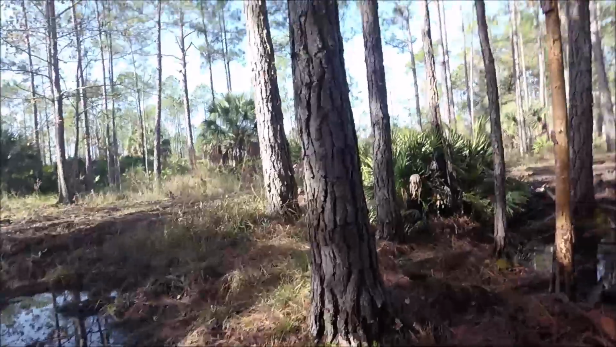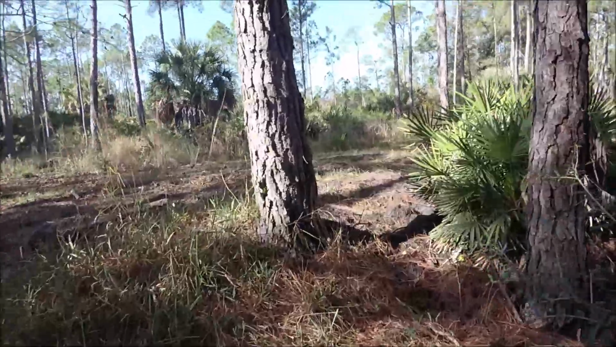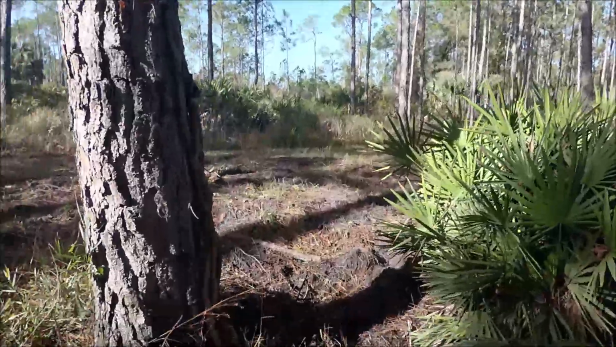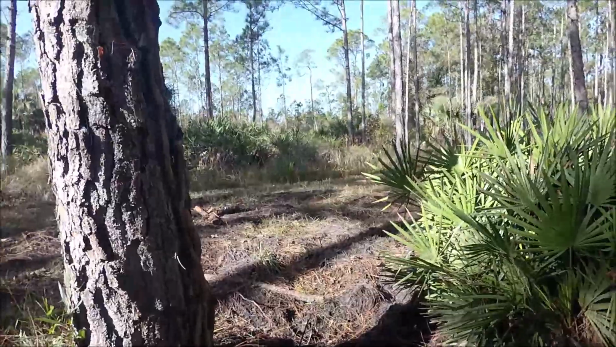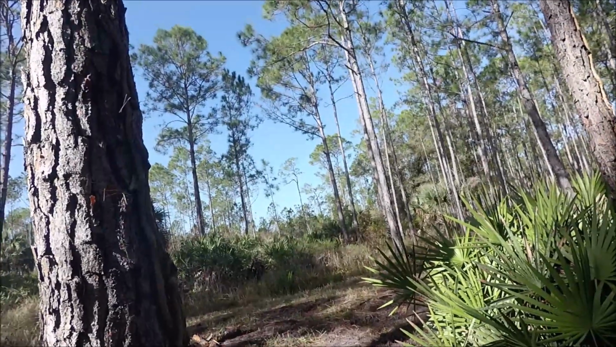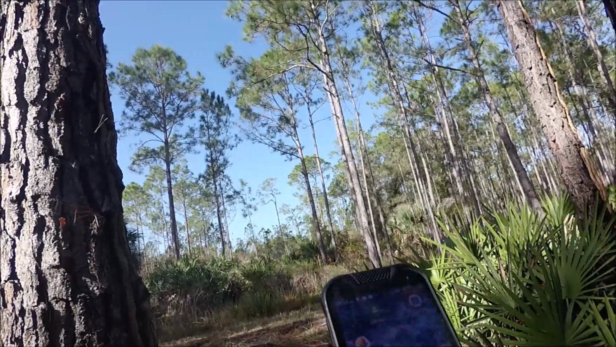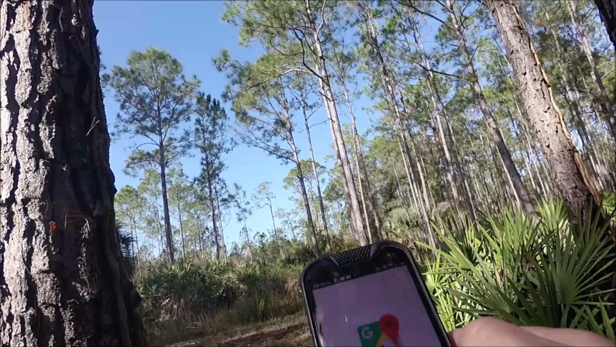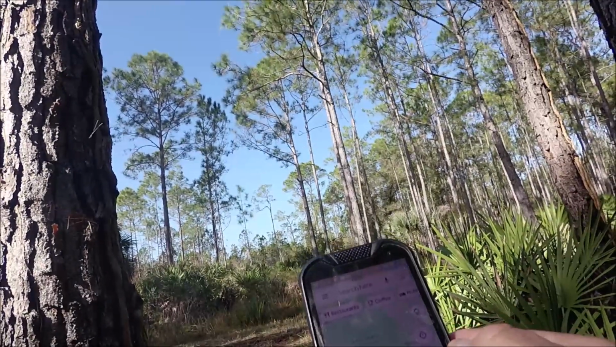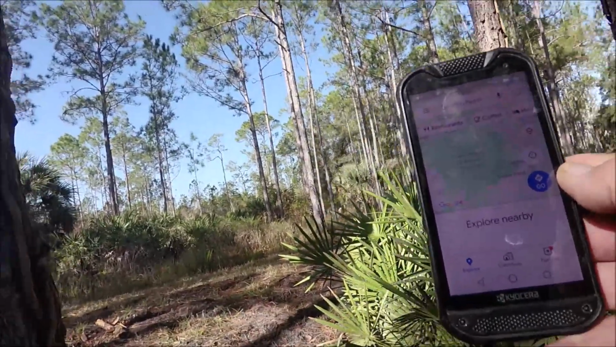Got this location marked, and if you want to know an easy way to mark your trail cam if you don't have a GPS, just open up your maps and let it find your location, and then just hit the I parked here, and that'll save your location.